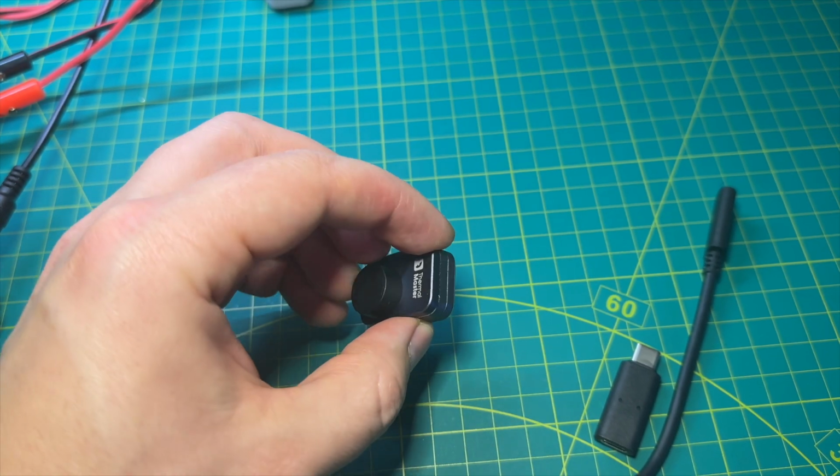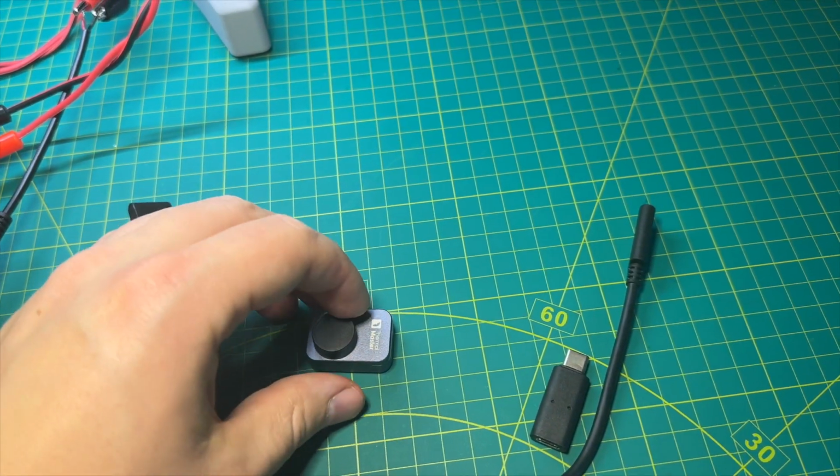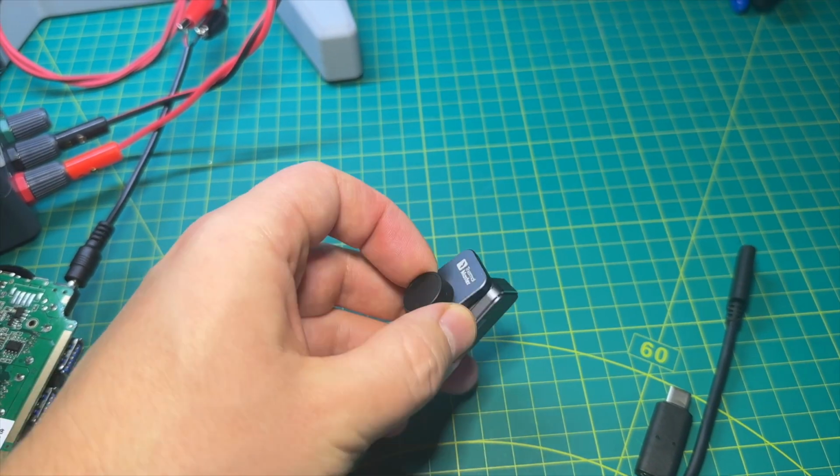Now, full disclosure, I received the camera for free, but I'm not being paid for the review, and if I decide to keep the camera, I will buy it with my own money.